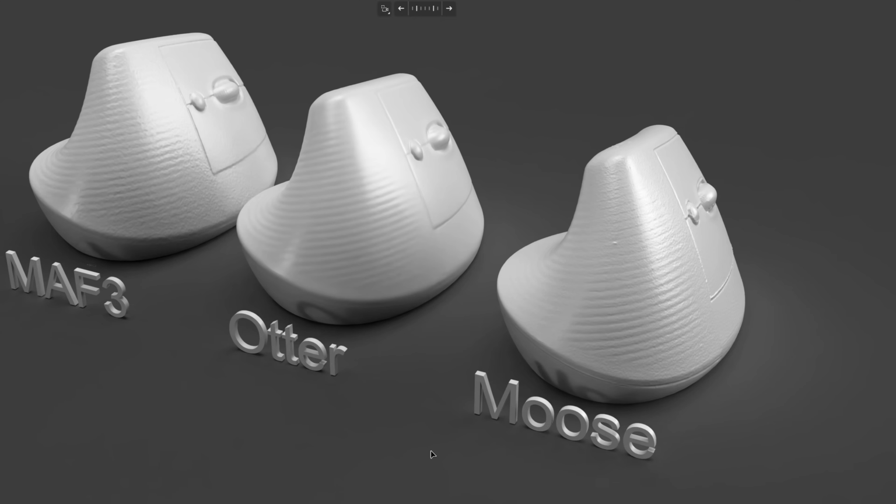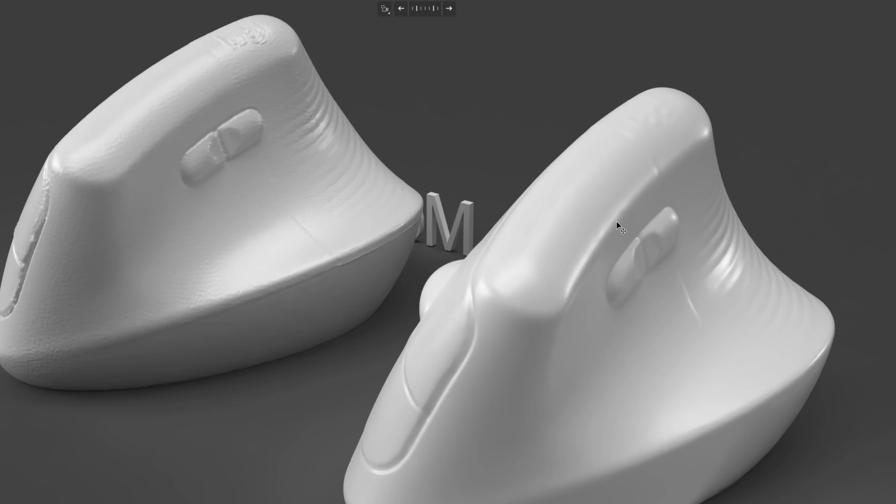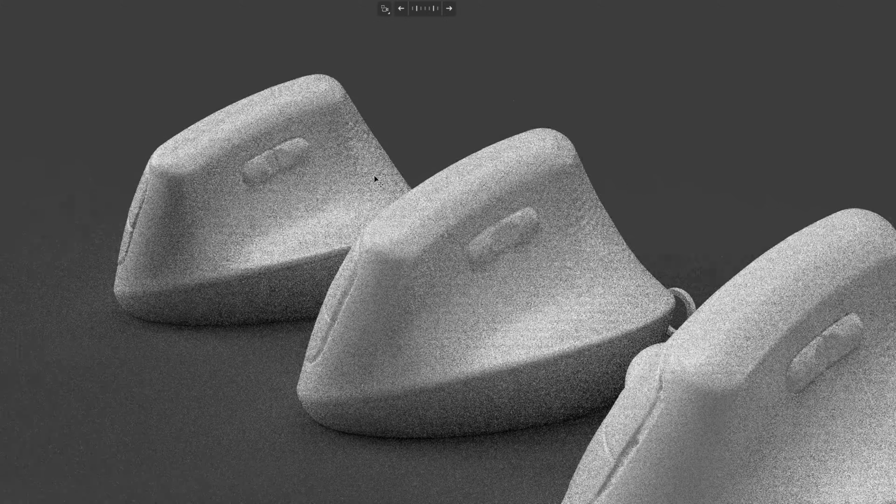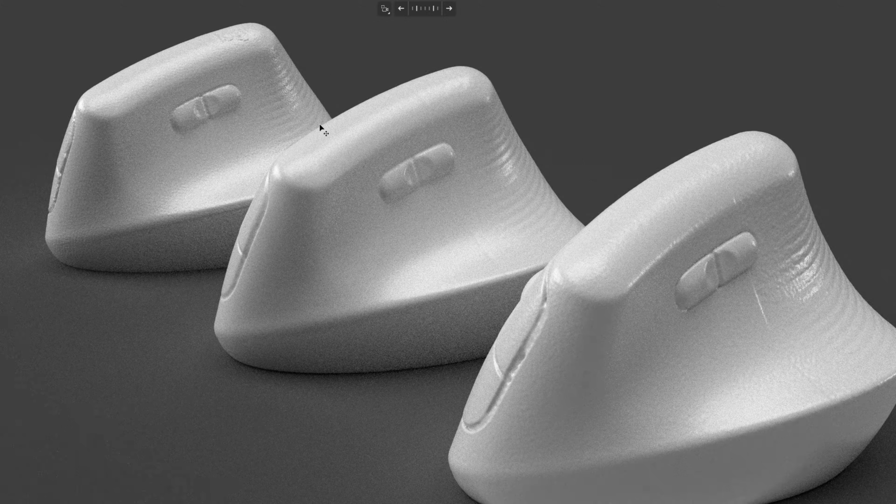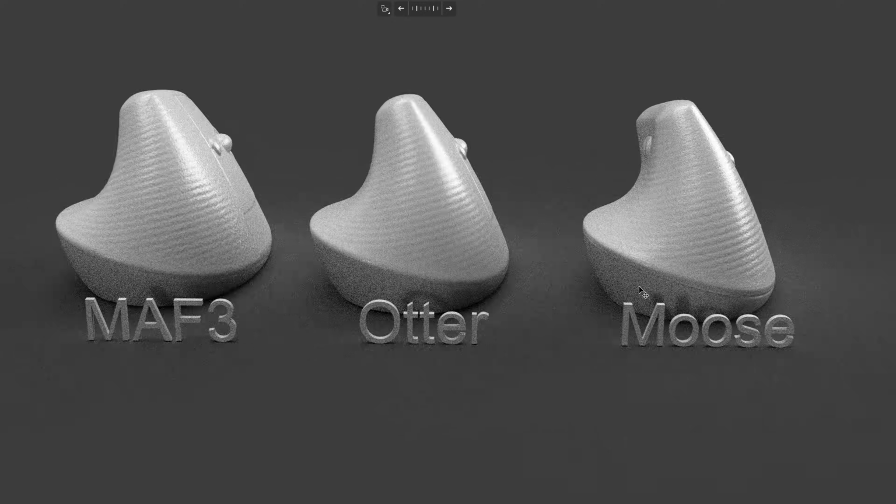The Artec gives the smoothest surface. The surface is a little rougher than Mafs 3. The Artec is smoother. Let's take a look here at the Mafs 3. Yeah, Mafs 3 gets the best result for the side bound. Okay, here's the result: Mafs 3, Artec, and Mole.